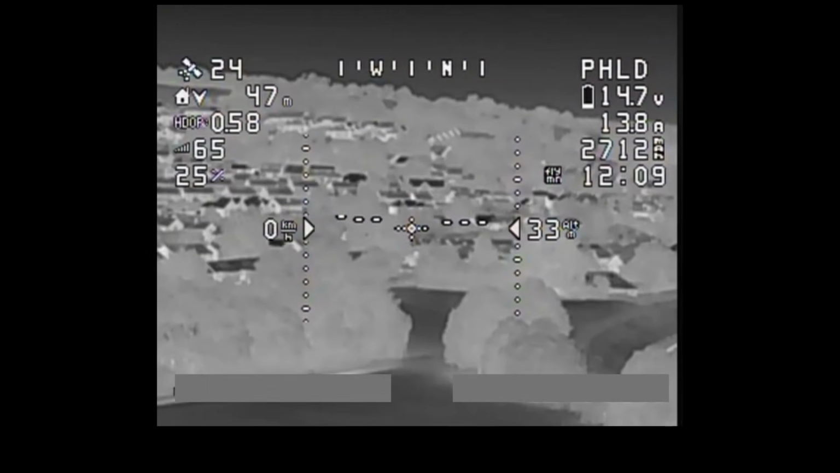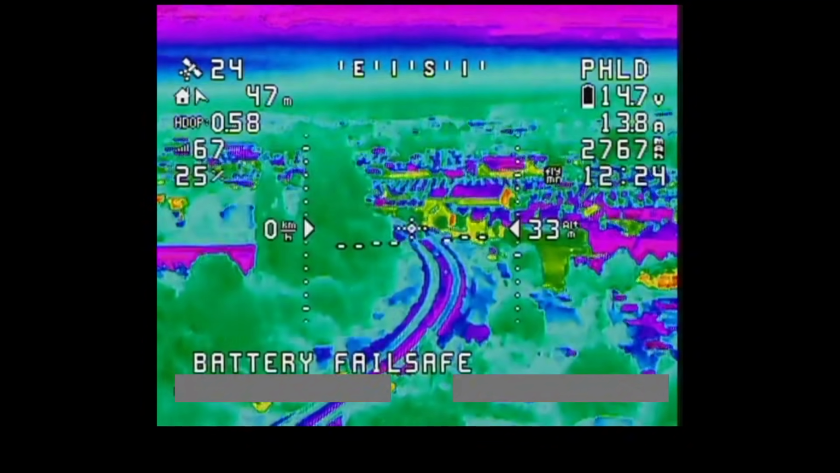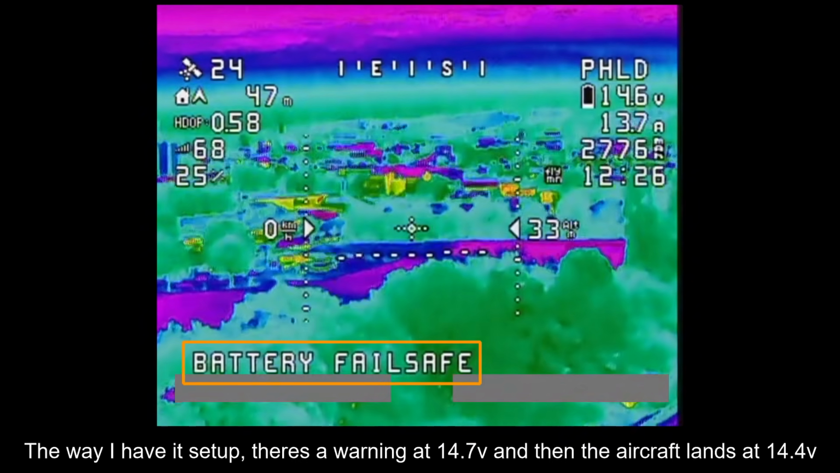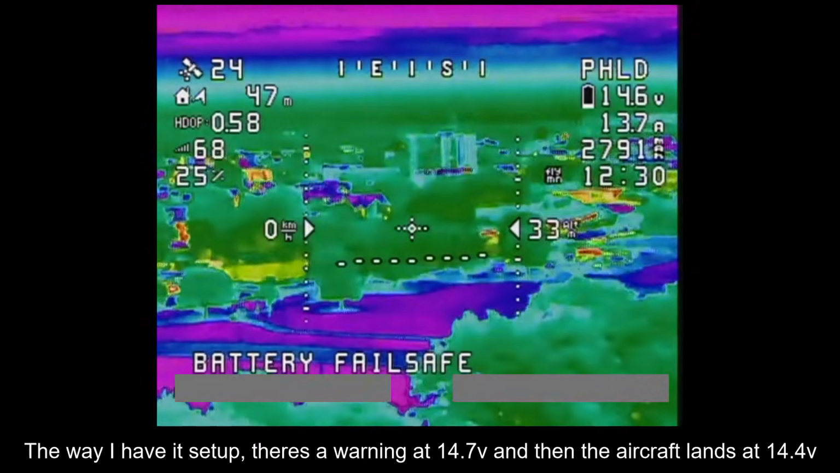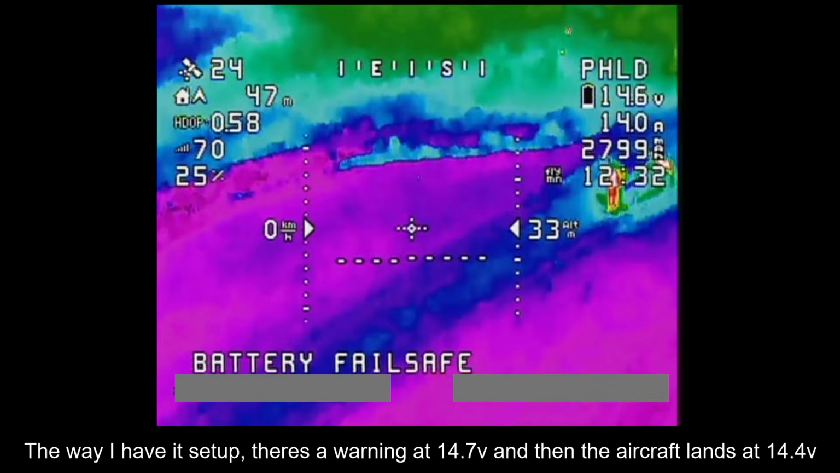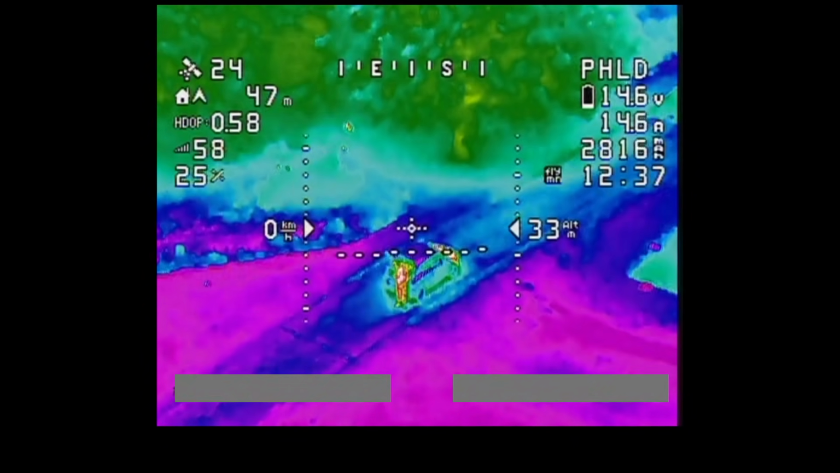Quite a nice feature about RD Pilot though. Let's have a look in this mode quickly. A nice feature about RD Pilot versus iNav is the fact that you can actually program the quad to land when the battery gets flat. As far as I know, iNav doesn't allow you to do that. There you are, I can see it on the screen there, it says battery fail safe, so that's going to give me an initial warning. And then, yeah, in a minute, probably less than a minute, it's then going to land itself.